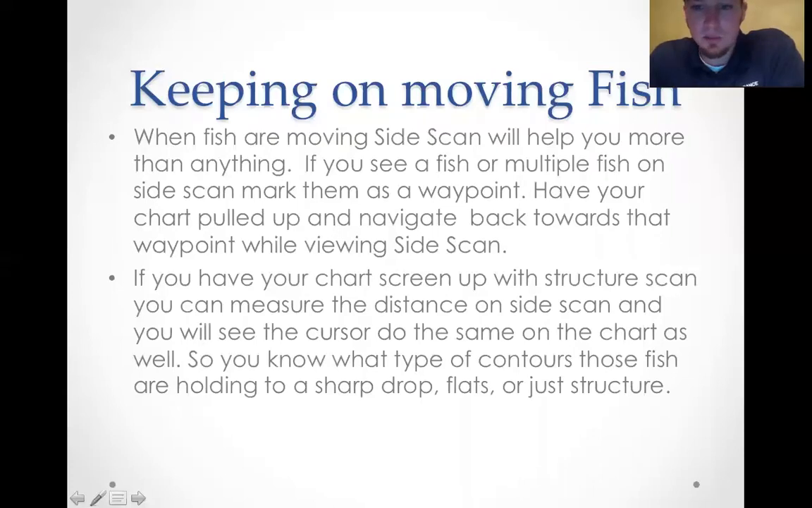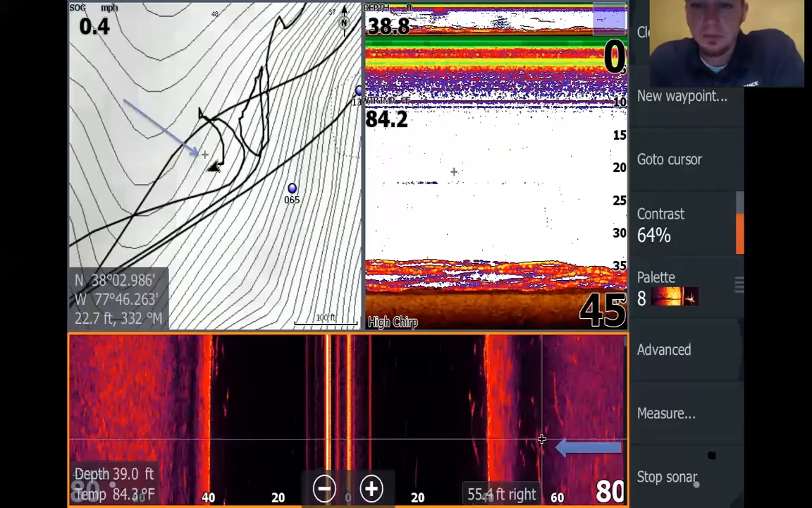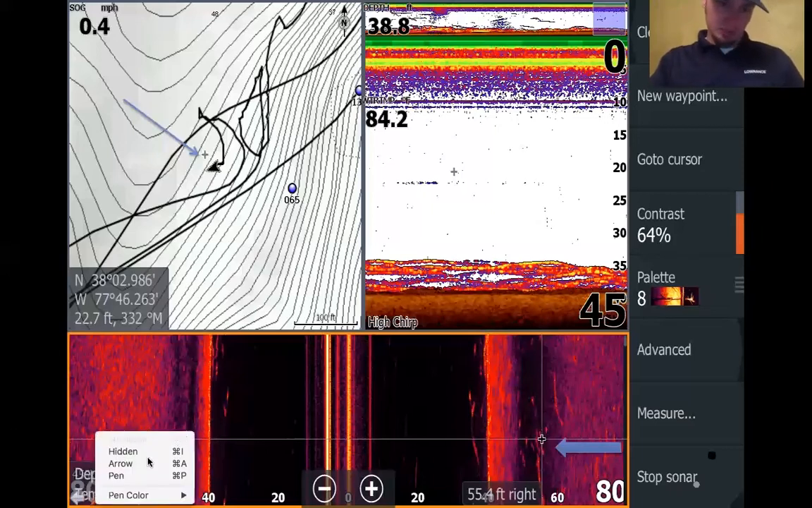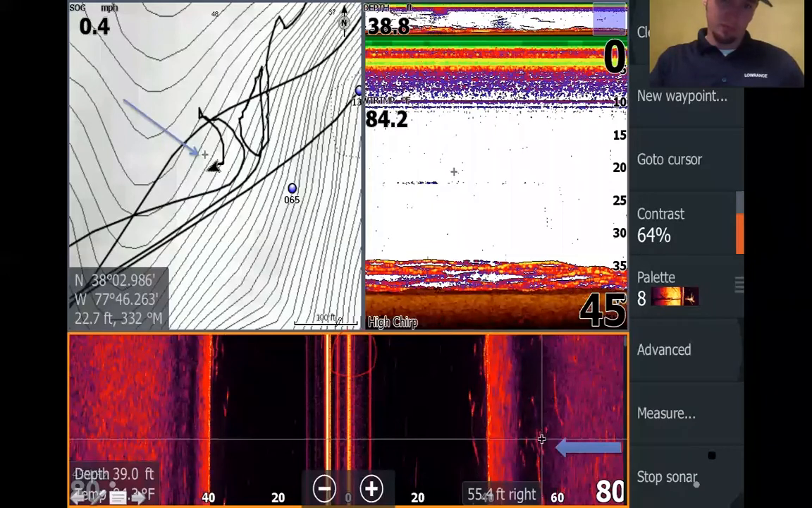So a lot of times when I'm using side scan, I'm looking for, of course, fish, moving fish, but I also use it for marking the distance from the boat to that object. Now, remember, when you use that cursor, it's not marking from your boat, 40 feet up, gone to this waypoint.